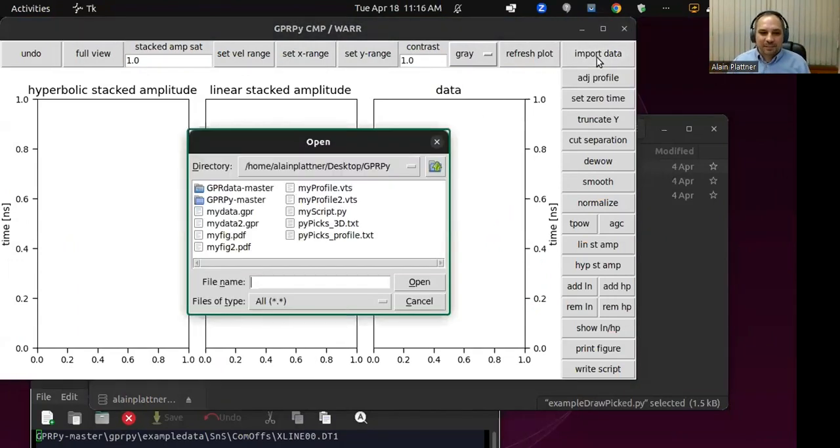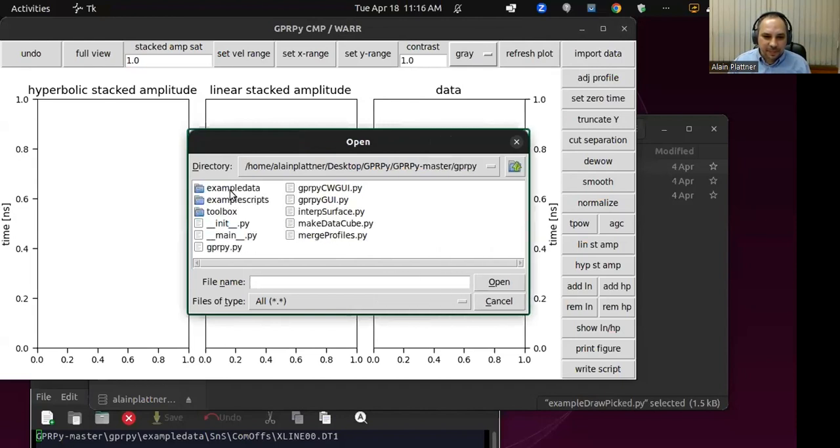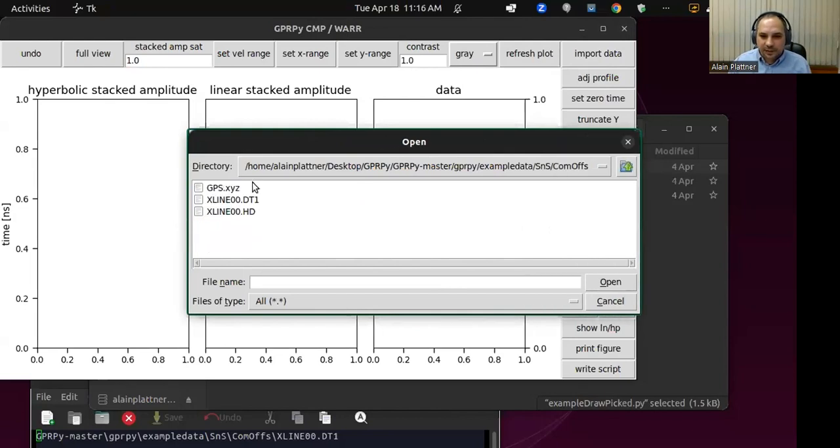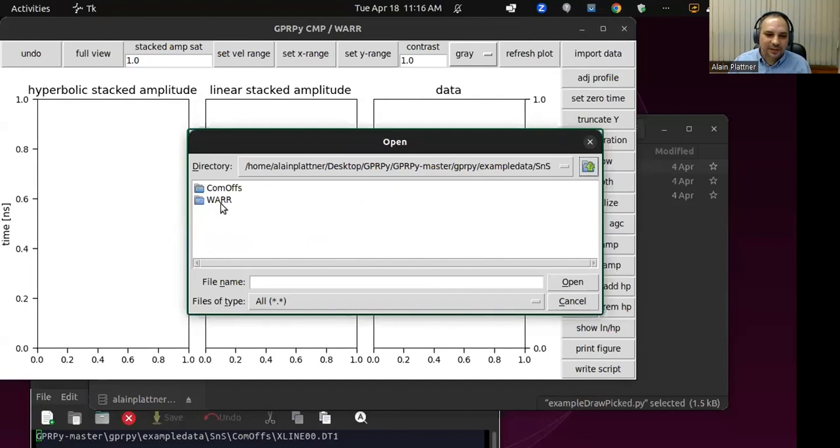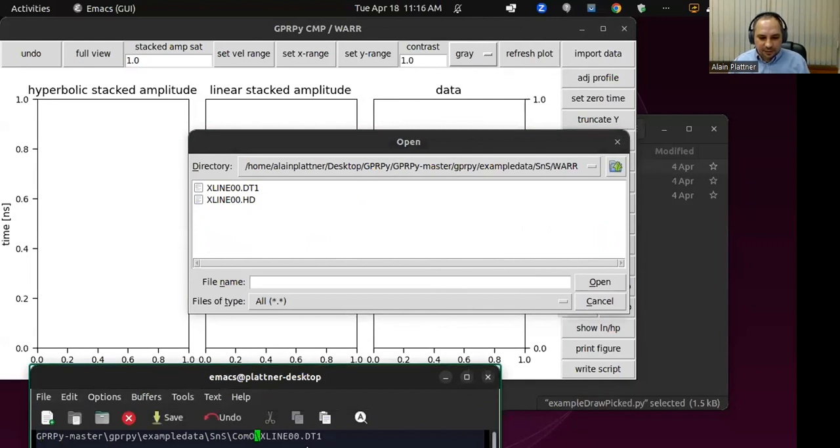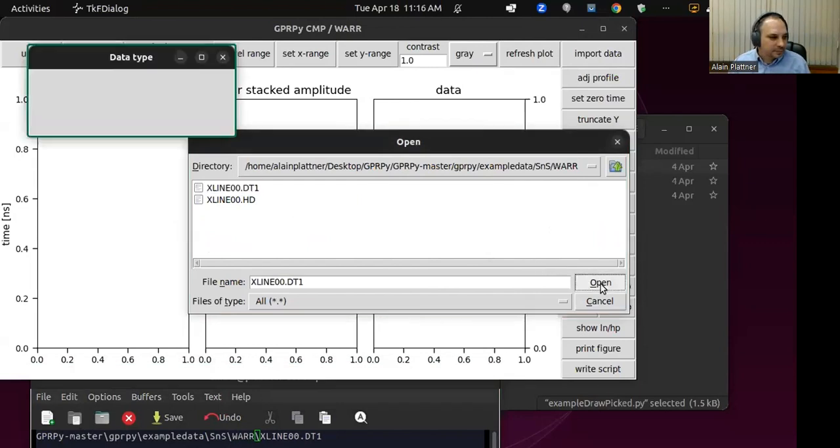Okay, let's import data. We're going to go to, again, our GPRPy folder, example data. This is, again, sensors and software, common offset. Oh, not the common offset, I apologize. The WAR, of course, wide angle reflection and refraction. Again, you can pick either one of those. I'm going to change the file name here such that you all can see which one is open. Okay, so let's open either one.